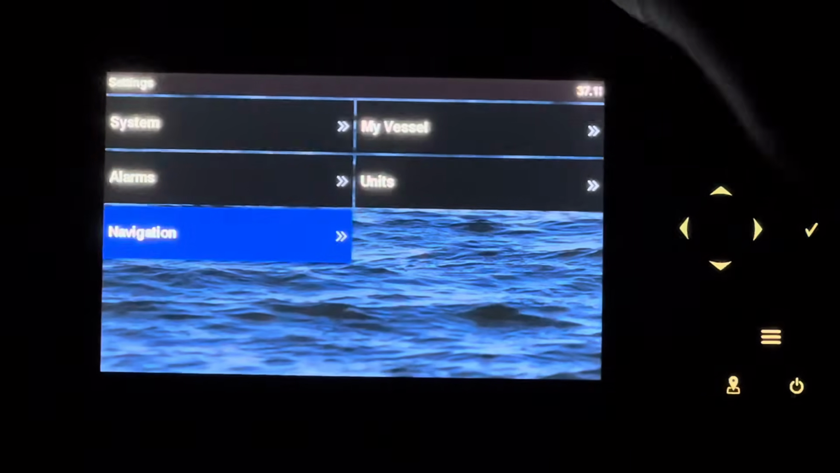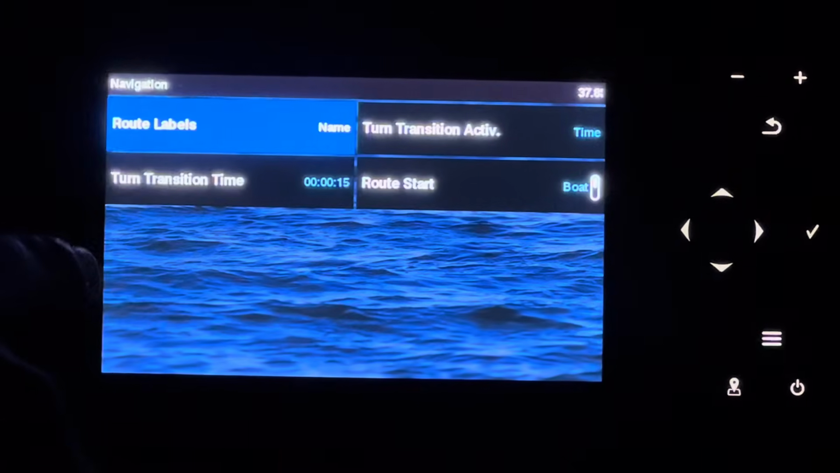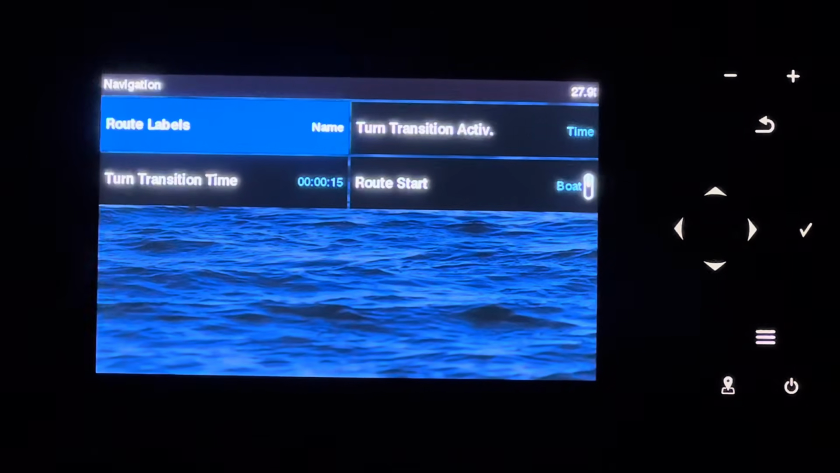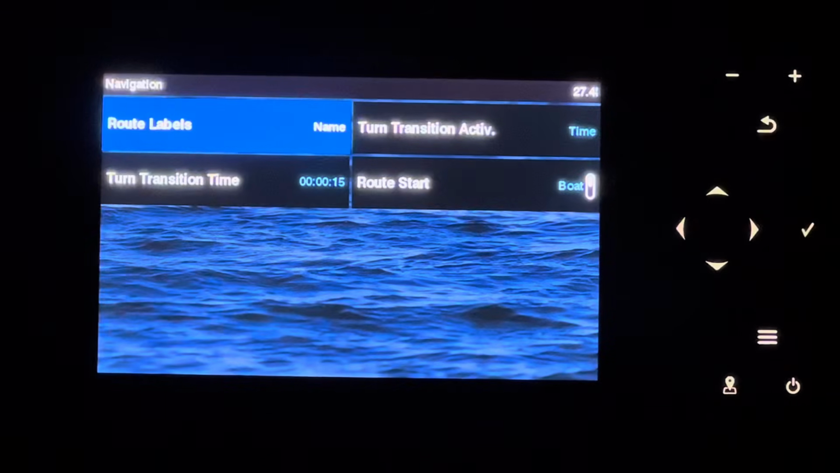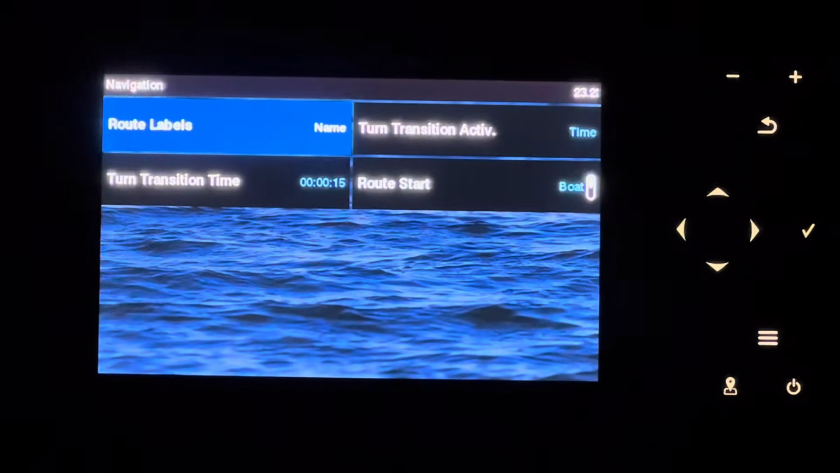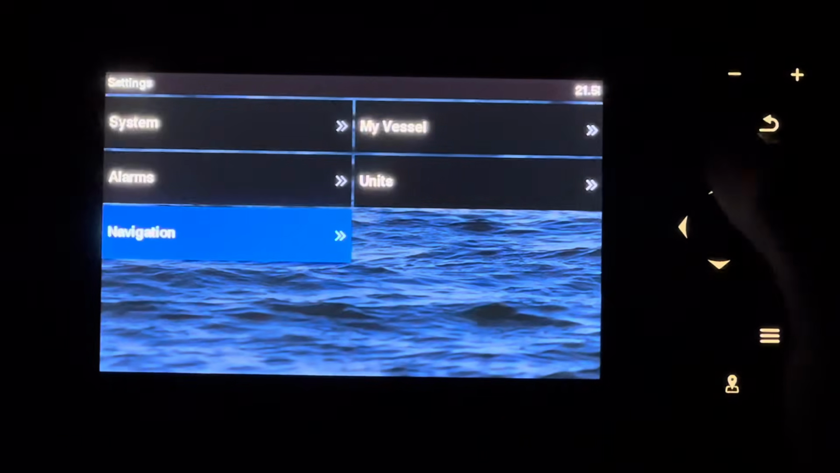This is the navigation one we were talking about. So, like we said, this doesn't have a true GPS where you actually see all the structure, and you don't see the full lake until you map it out. So this is kind of a good and a bad. You can label what route you're on if you make specific routes around a pond. But yeah, it's just all the stuff.